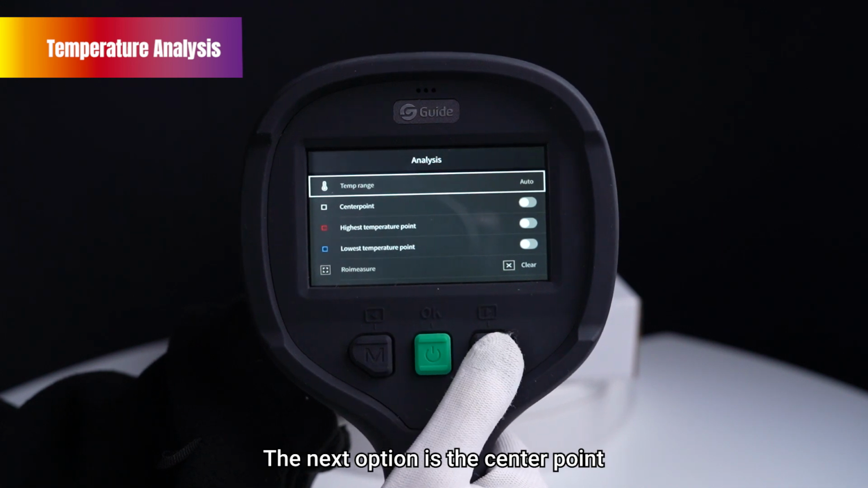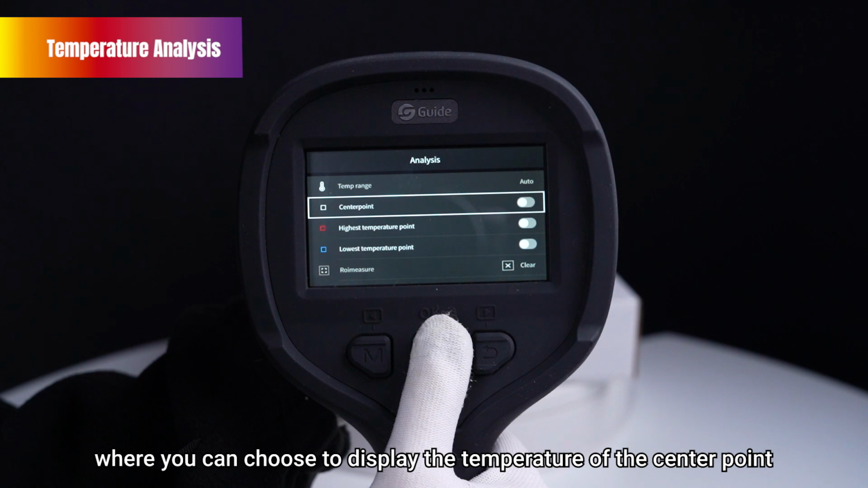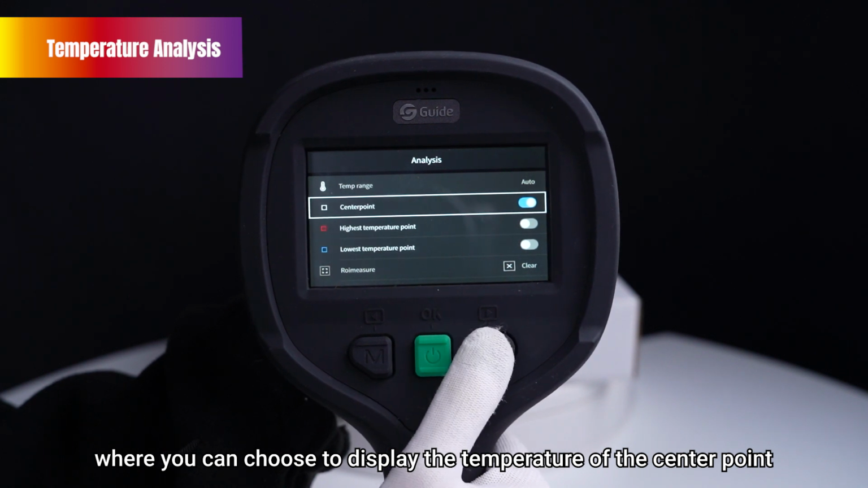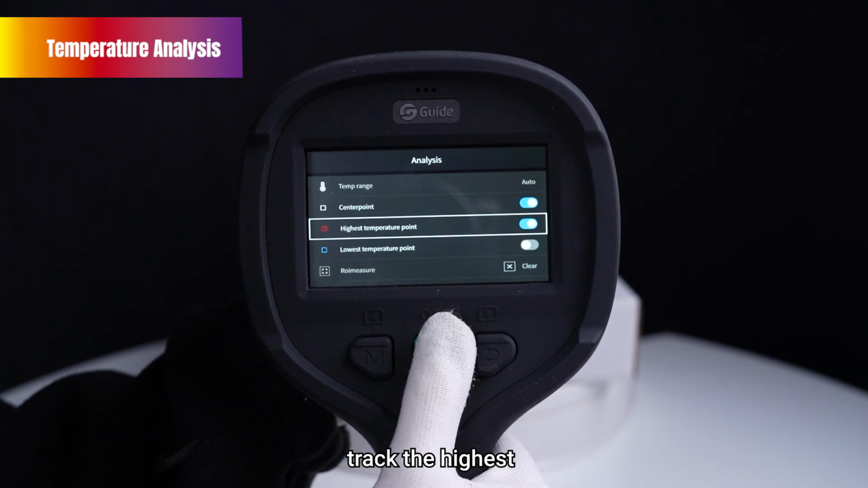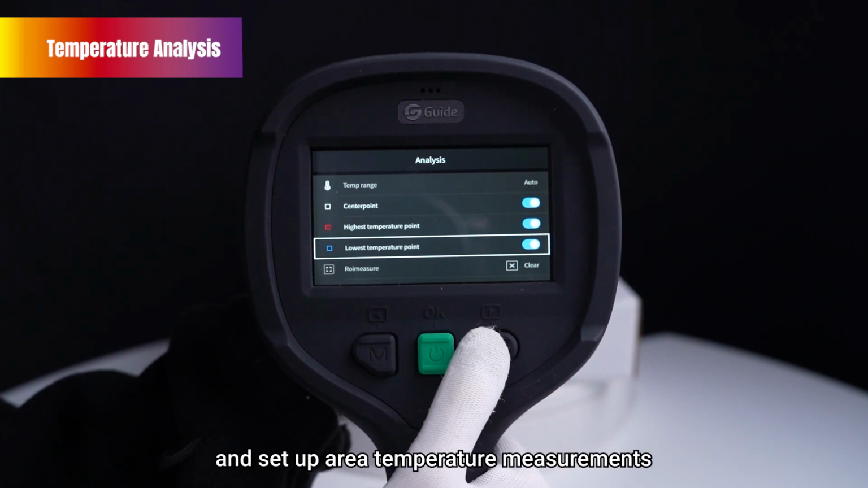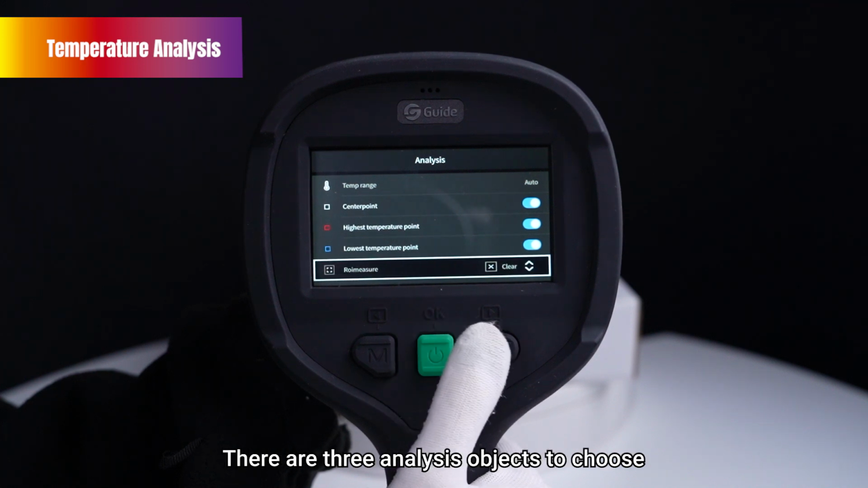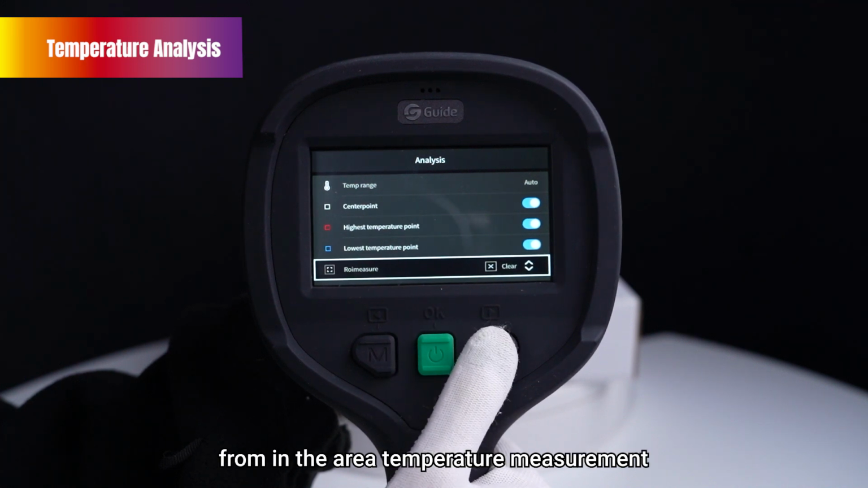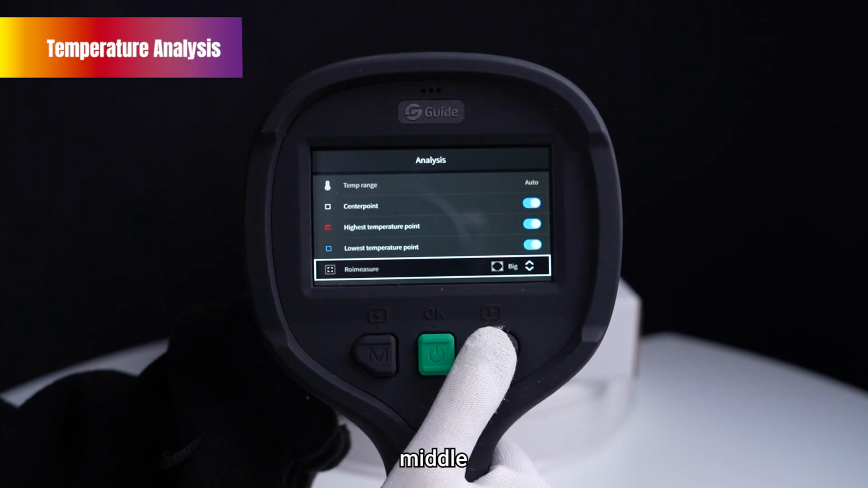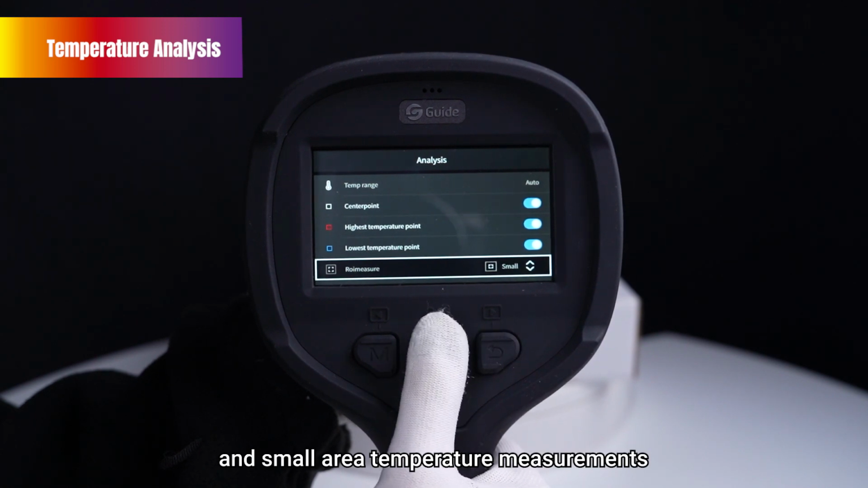The next option is the center point, where you can choose to display the temperature of the center point, track the highest and lowest temperature points, and set up area temperature measurements. There are 3 analysis objects to choose from in the area temperature measurement: big, middle, and small area temperature measurements.